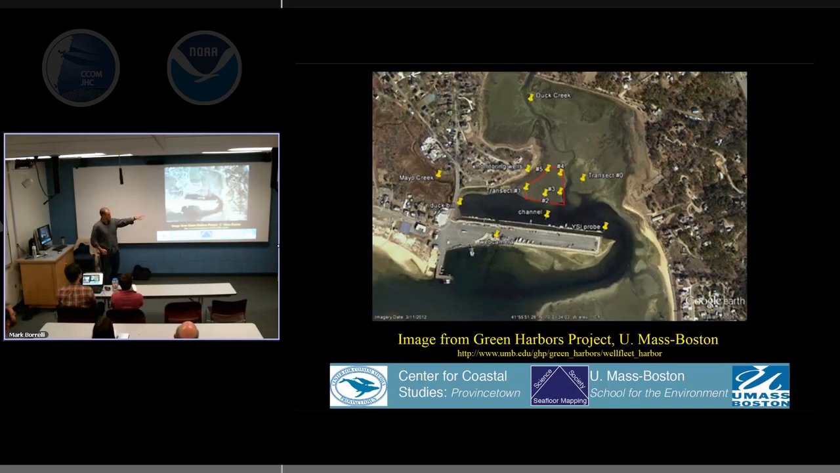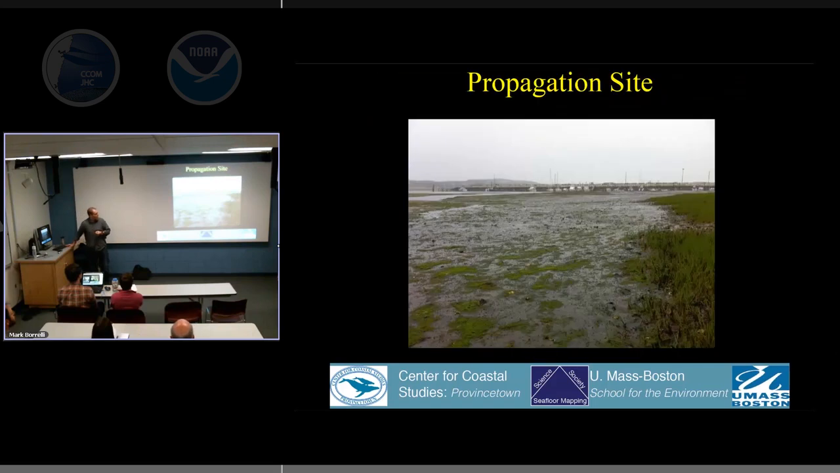Basically what they've done is this red polygon. It's a 2-acre site, and they are planting oysters. They're seeding the area, putting down a culch, which is just shells, to give it a hard substrate so the oysters will grow. They're going to let them grow just to improve water quality. So it's a really unique idea. They've been doing this since 2010 or 11, I think. So this is the propagation site.